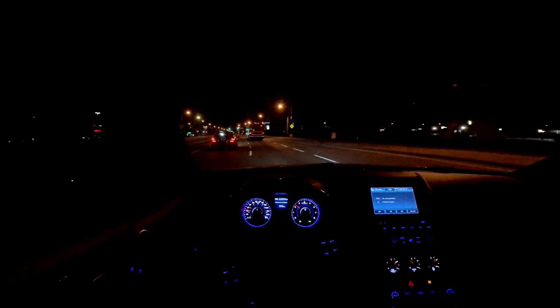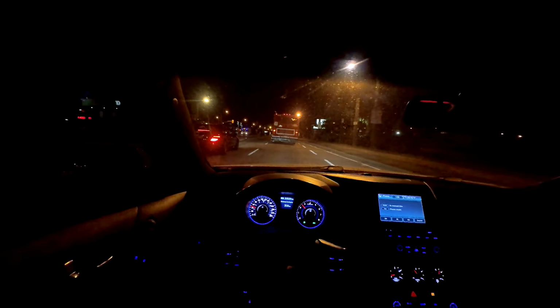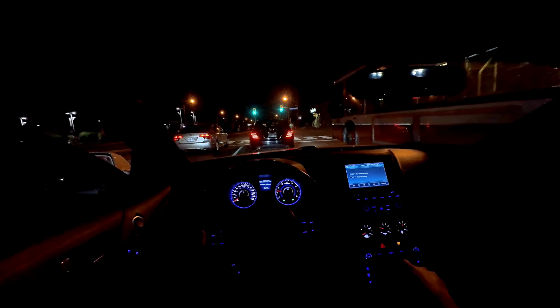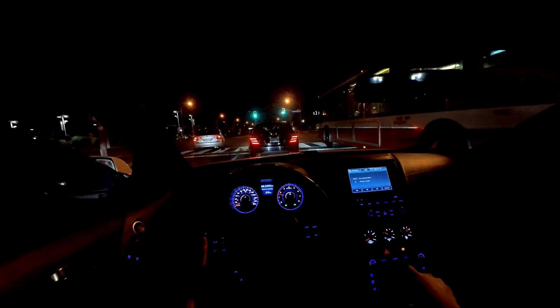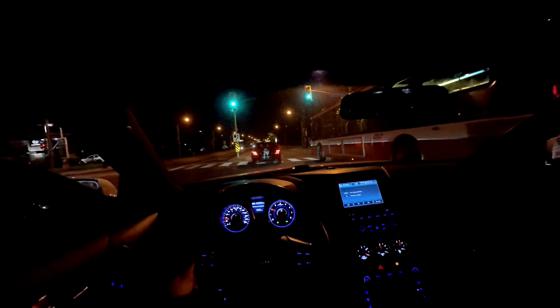Surprised the Benz is not going faster, bro. You guys are made to go fast. Come on, man. Oh, watch. As soon as they catch up, I got a downshift. Let's get behind him again. Maybe you'll go faster this time. Oh, he's going faster.